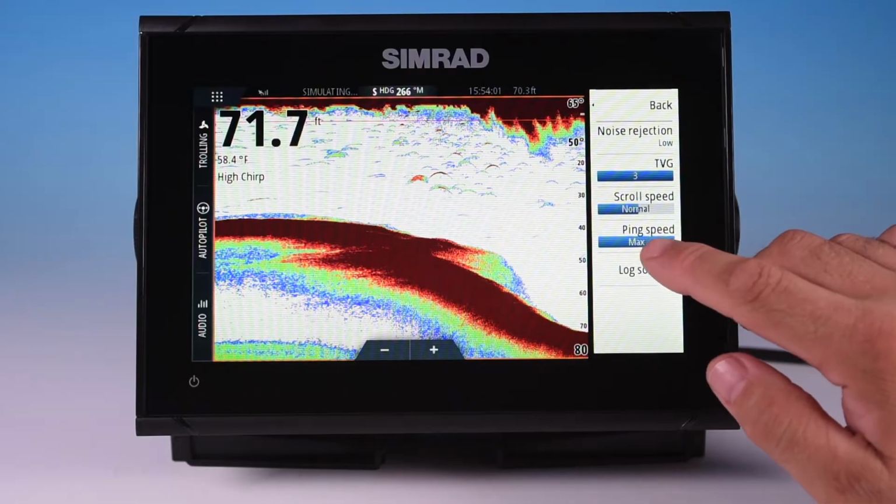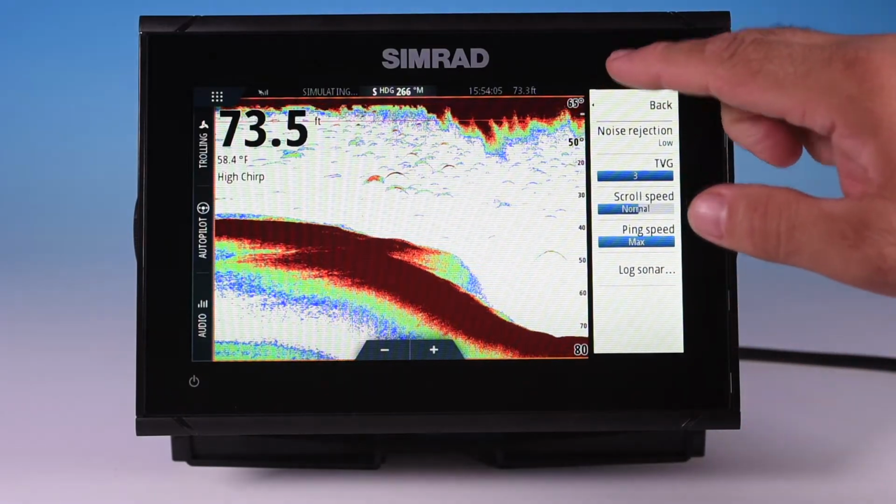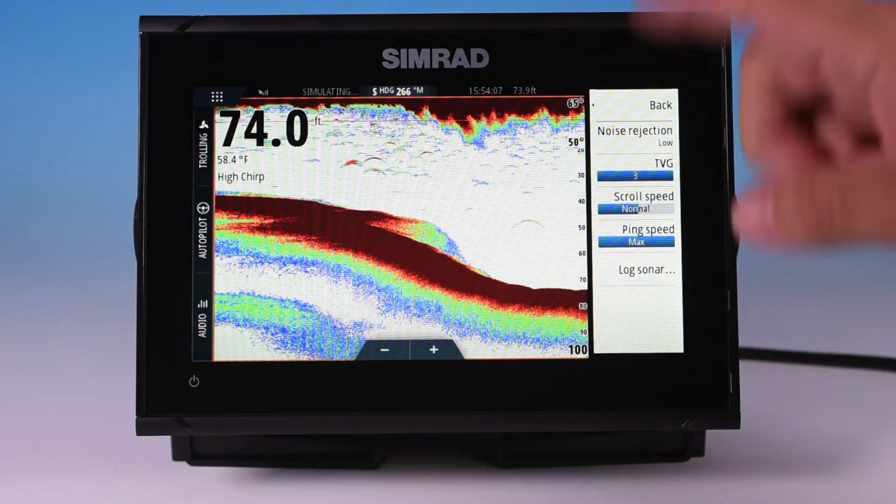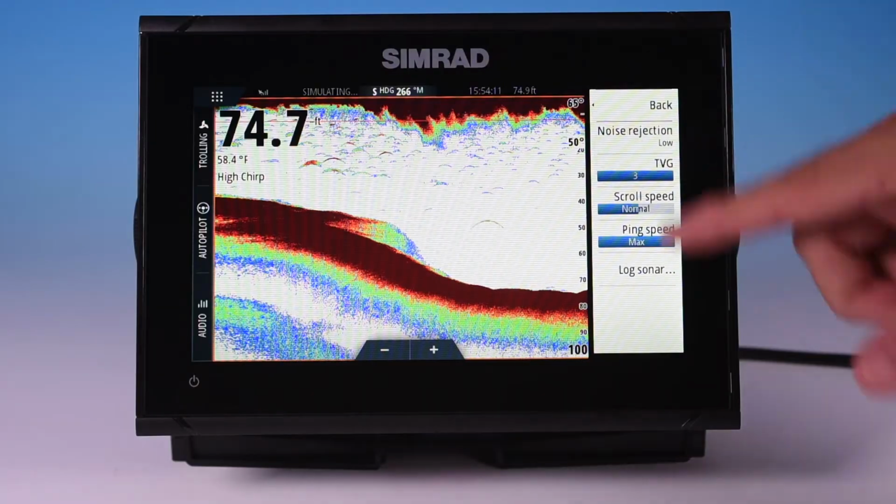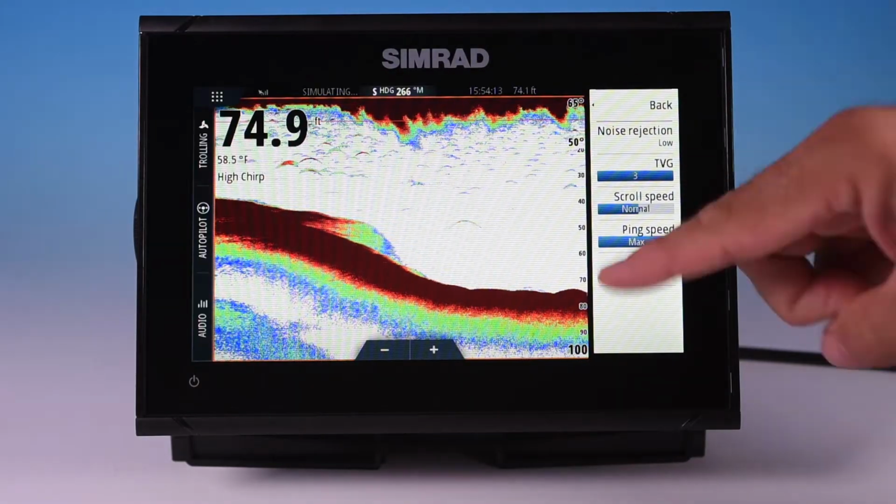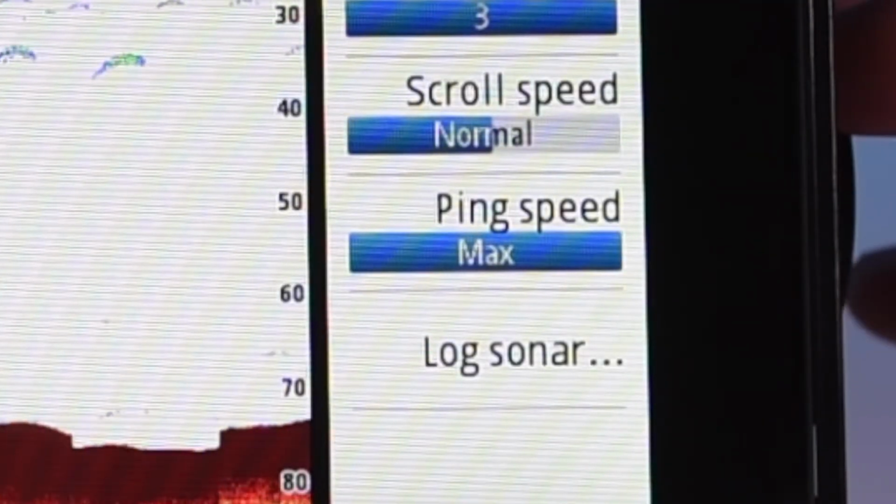Now, ping speed, I would keep that at max. What that's doing is it's having the amount of sound signal that's going down, bouncing off the bottom and bouncing off fish and coming back up at the maximum rate possible. So it's clicking away, clicking away, clicking away, sending that signal back and forth as quickly as possible. Generally speaking, you're going to want to keep that at maximum.